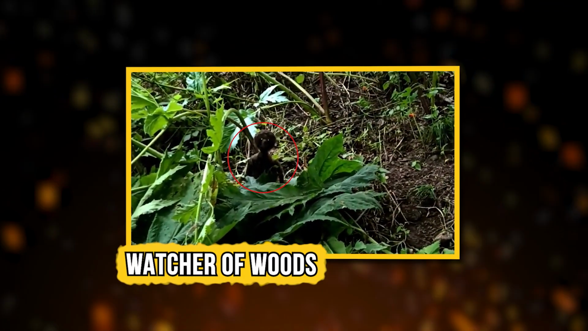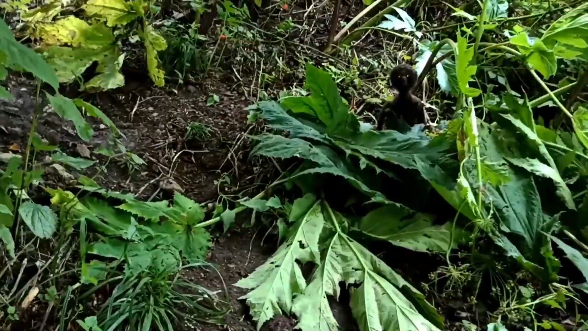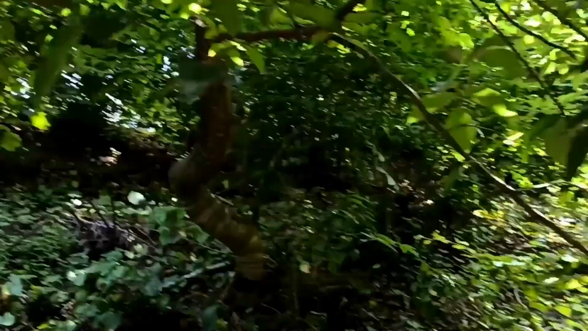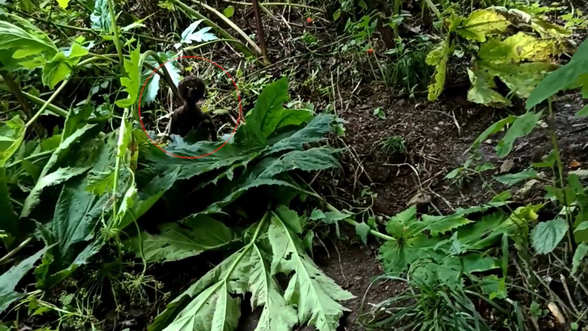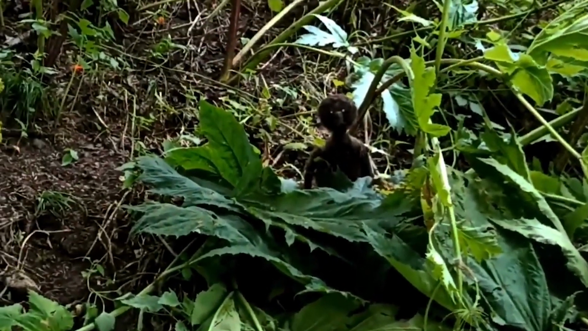Watcher of Woods. In 2022, a traveler stumbled upon a chilling encounter deep within a dense forest known for its cryptid lore. While exploring, he spotted an unsettling humanoid creature standing motionless. Its dark figure was different from the forest backdrop.